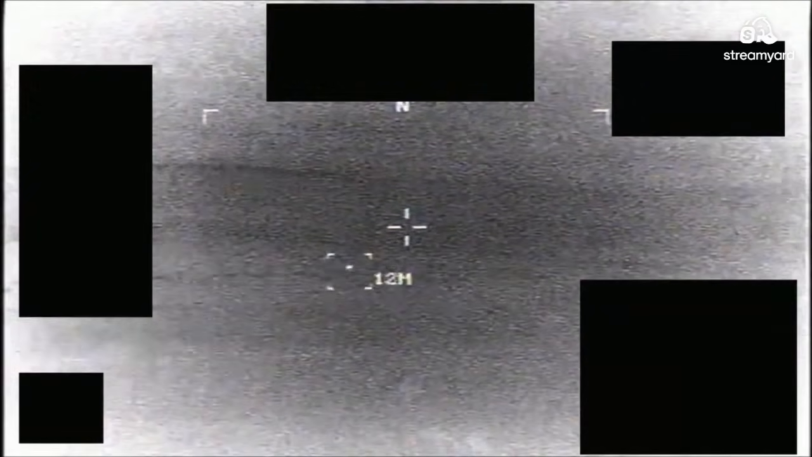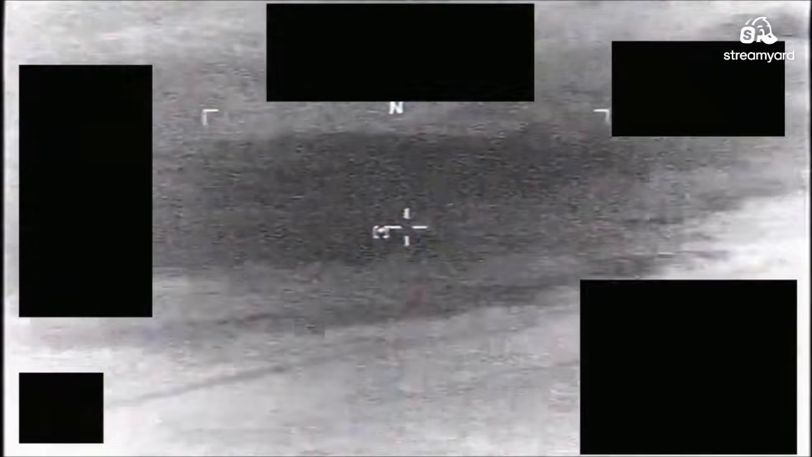So this operator wants to dial it in to see the rough size of this thing. So what was that, like 1 or 2 meters? Maybe 3 to 6 feet. 50-50. It could be a balloon. It could be like a larger balloon.